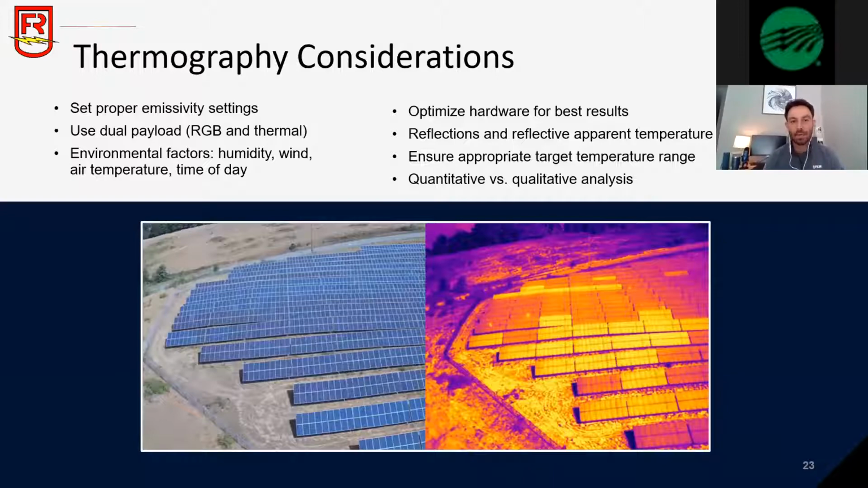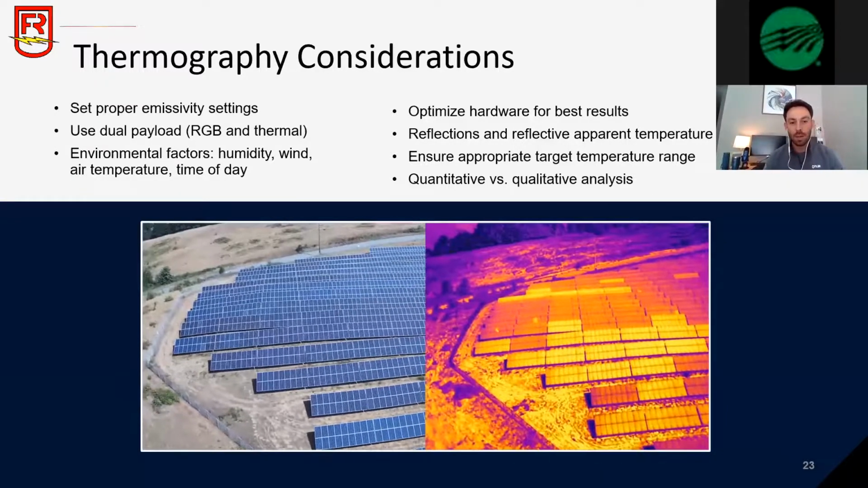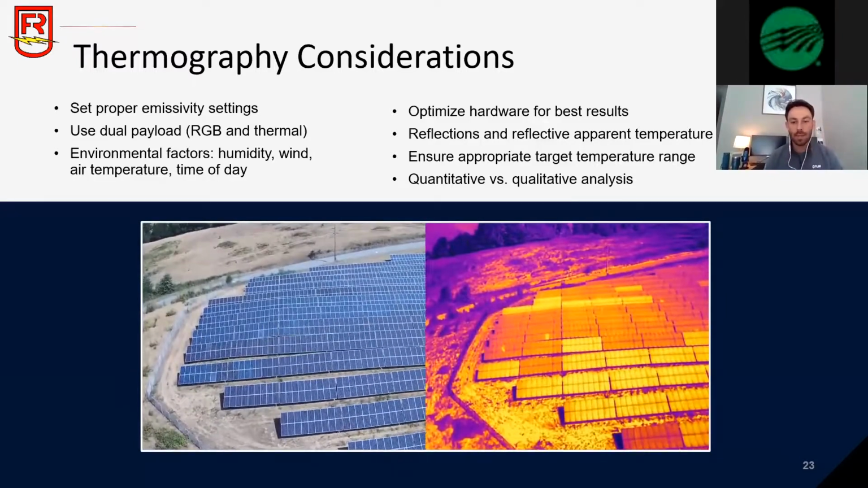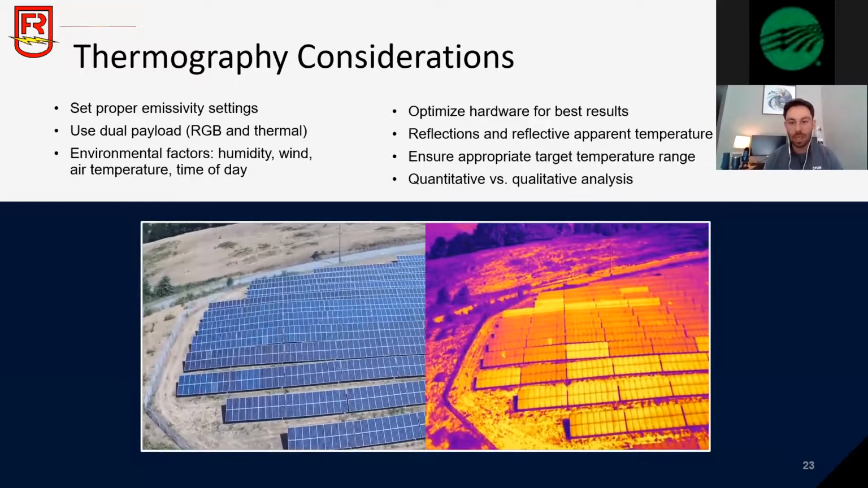And the best time of day to fly a solar field is going to be at 12 noon, because at that point, the solar panels have been able to get their irradiance up to a level where you're going to be able to see actual problems.